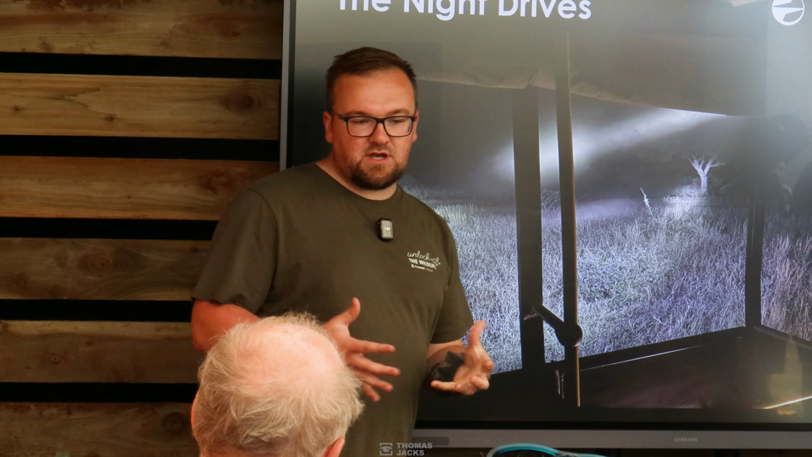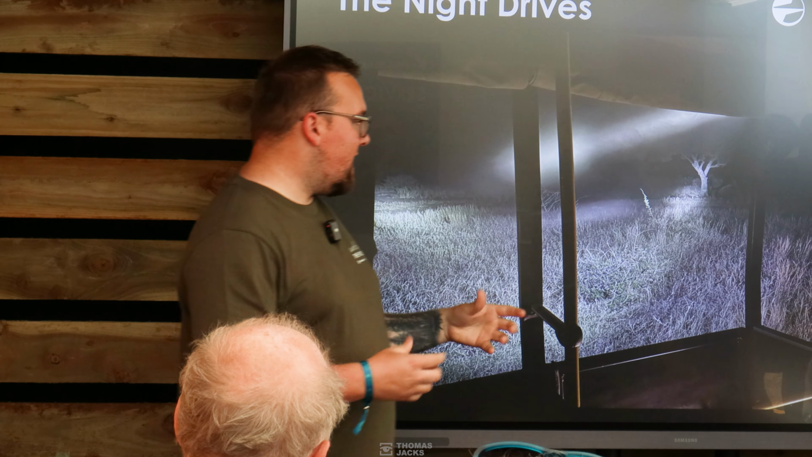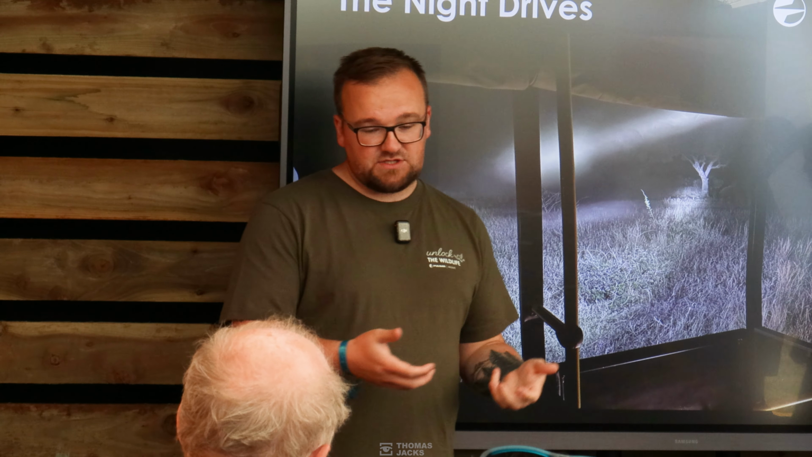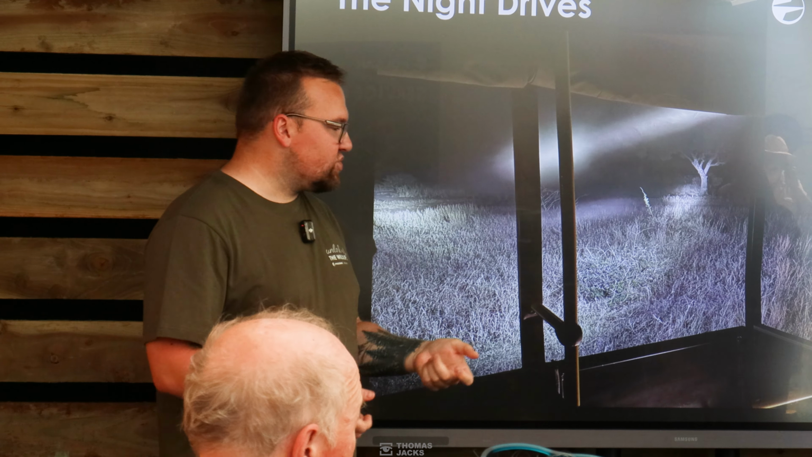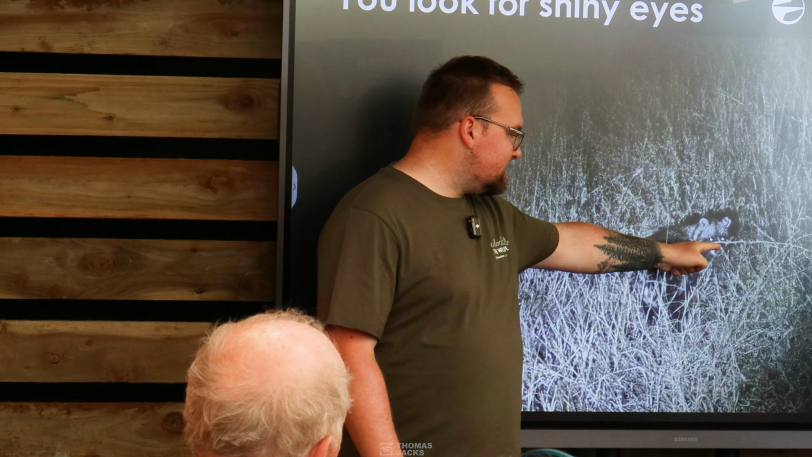So inside Kruger National Park, we had 2 hours-ish in the evening to get on this big bus of 20-ish people, and you head out on a night drive. So you light up the roads, and usually you do that with torches. So you get these big beam torches, you shine them off left, right, and center, trying to find eye shine. So all we're looking for is this.